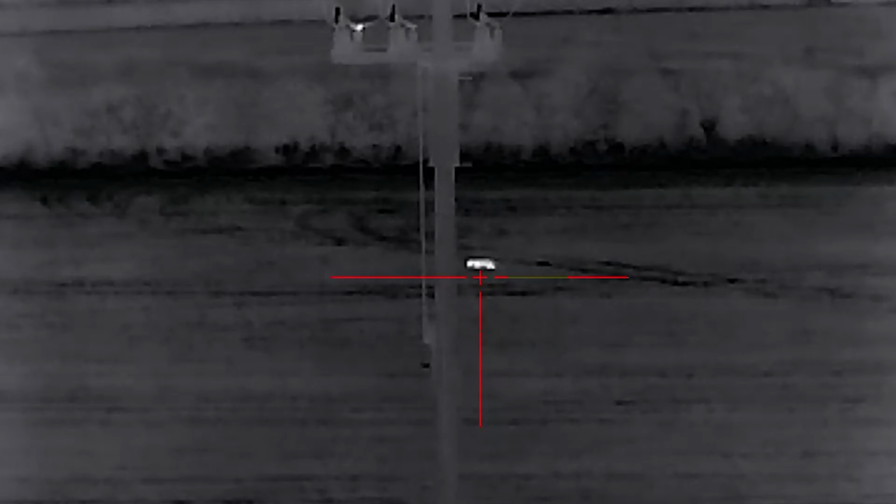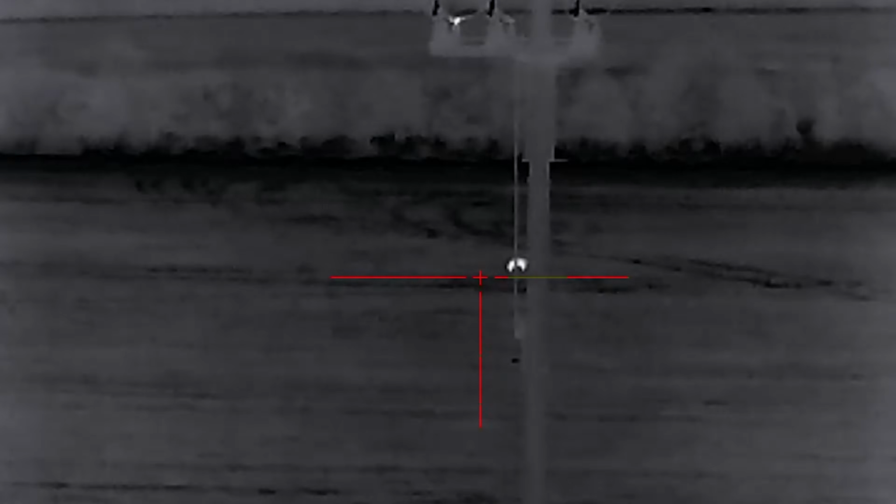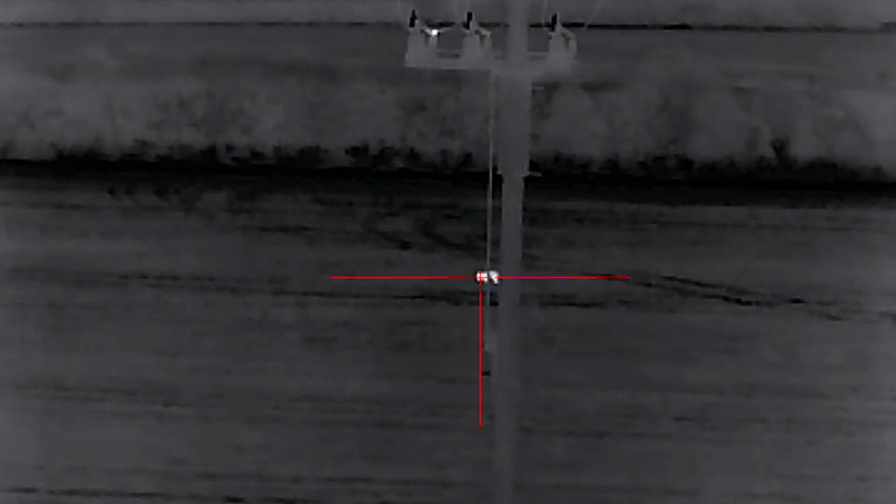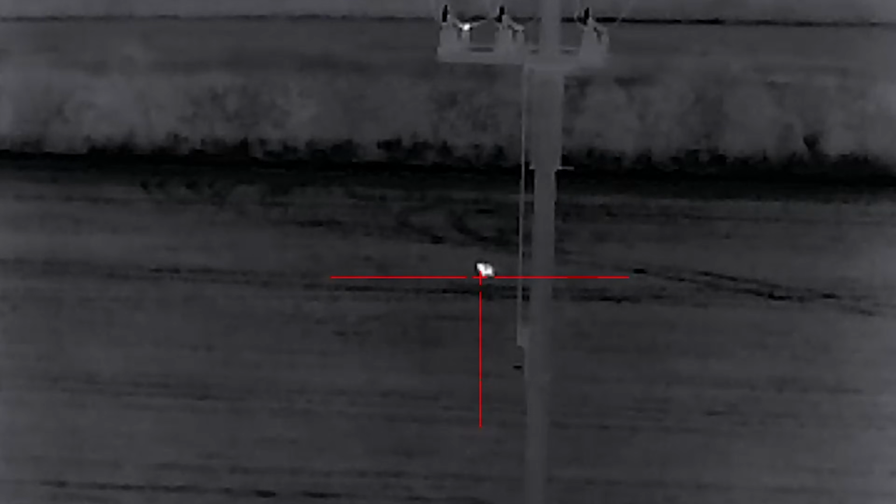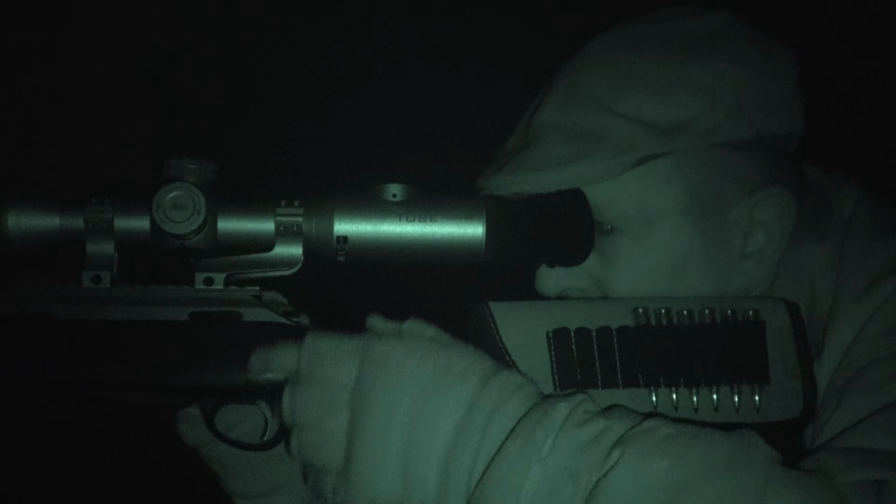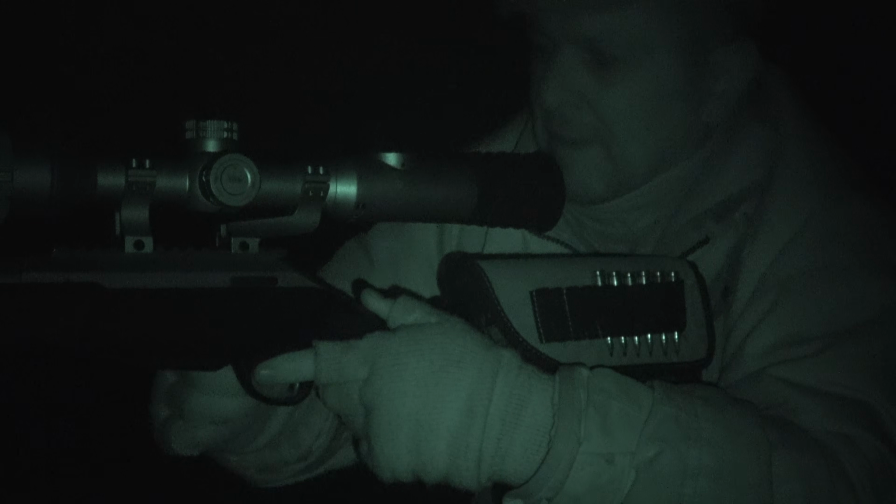Yeah, it's coming down. This is like it's bloody worming. I can't believe it. That's still a hell of a way out. A lot further than what I want to shoot tonight in this wind. It's starting to go away. Wait! Got it. I'll tell you what, that's out there too, mate.